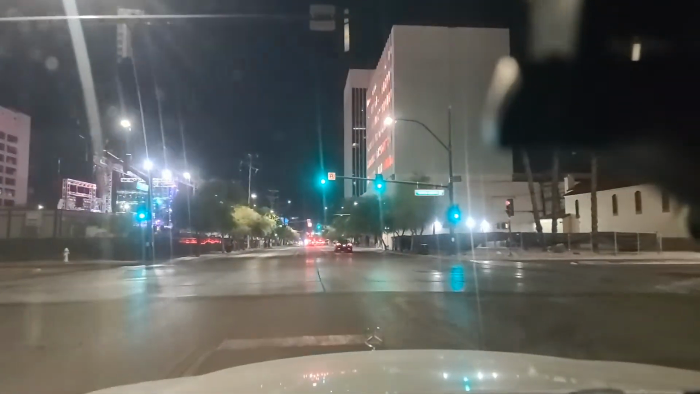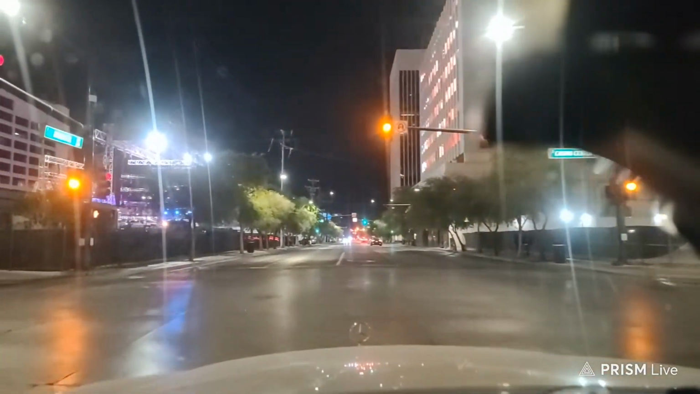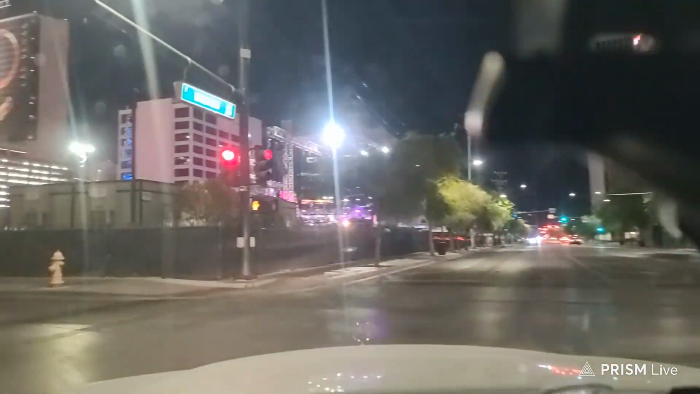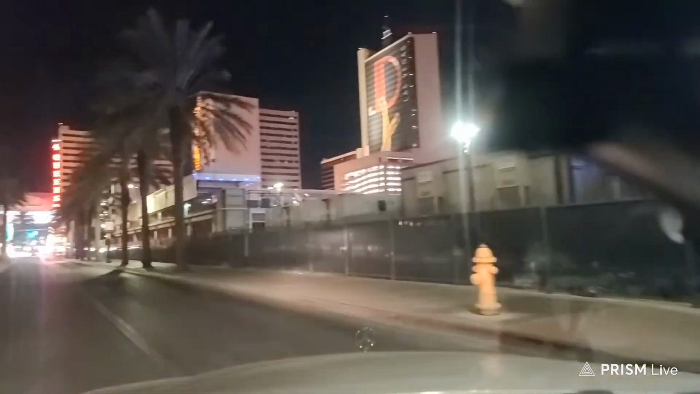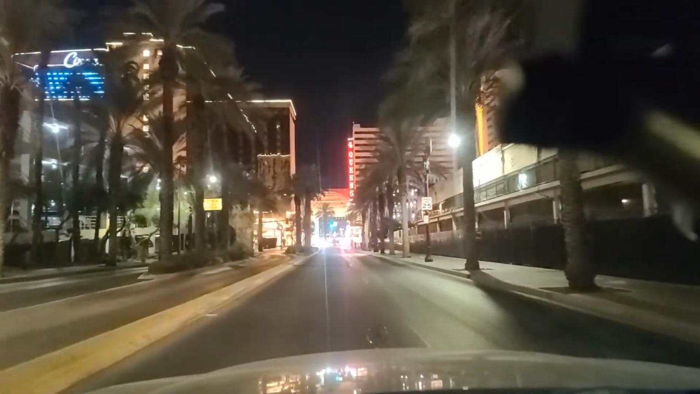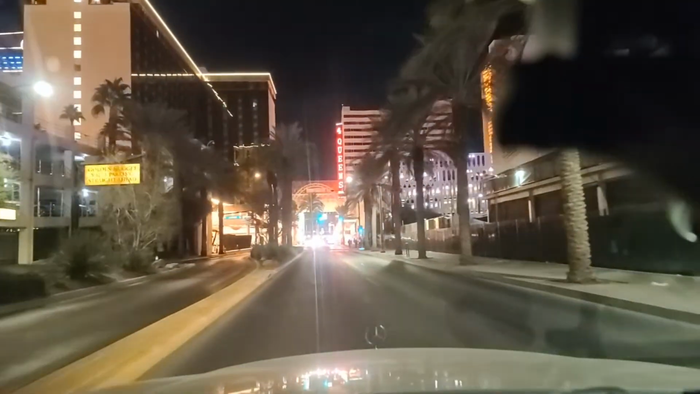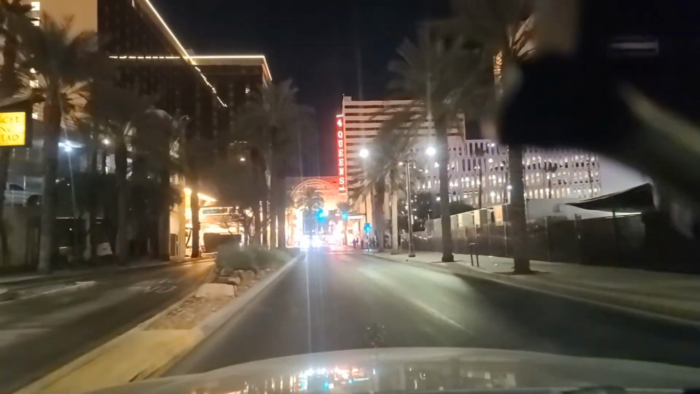So this is interesting. They have the Downtown Event Center, and you see that building on the right there, that office building? I don't know if that's just a reflection from the lights at the Downtown Event Center, or if they actually have LED lights up there. Because I would think that would be expensive for them to put a whole bunch of LED screens up there.